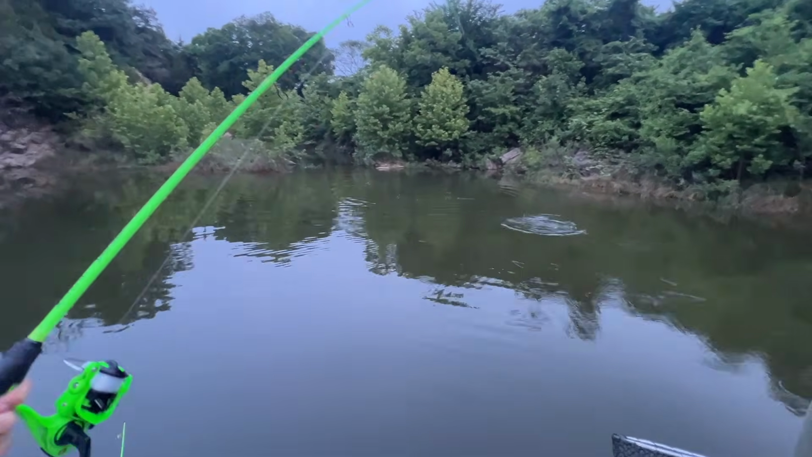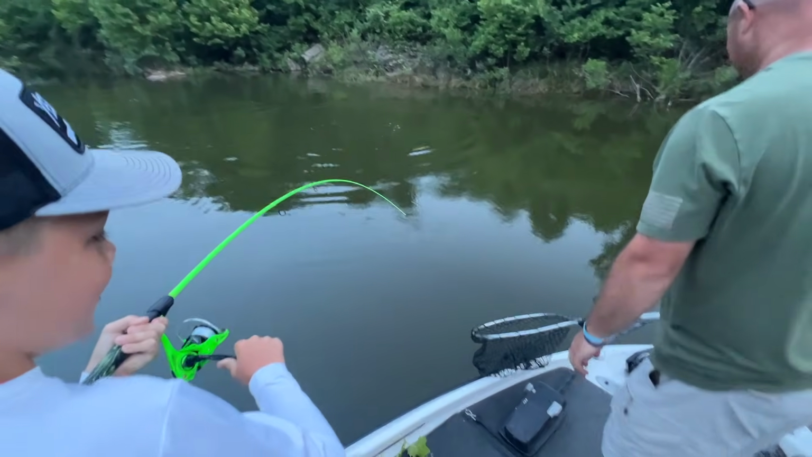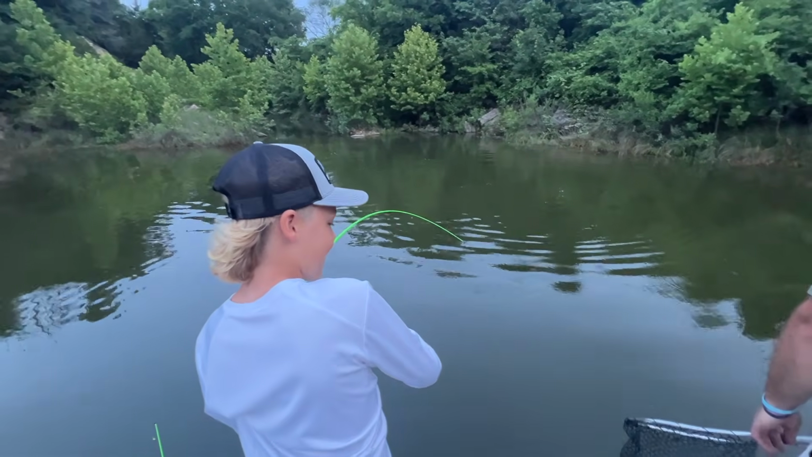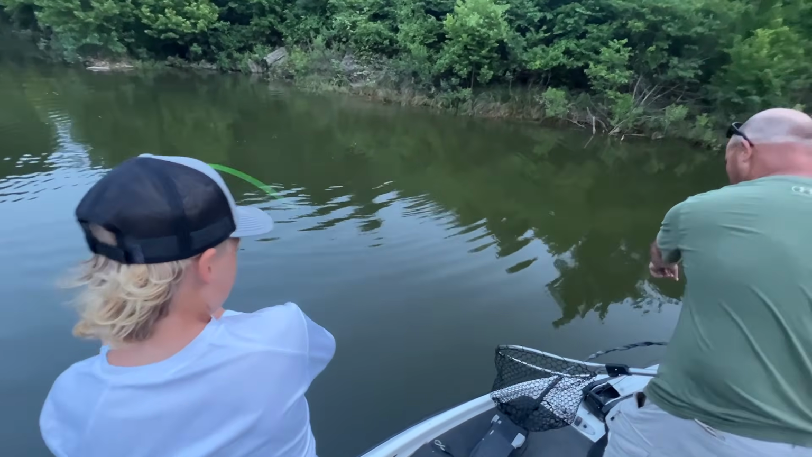That's only 6 pound test. Just be easy. You're on a crappie rig here with your topwater Whopper Plopper. Oh my gosh, that's a big one. You can come up here if you need to. Don't let him get you in the trolling motor. You better come around this way.